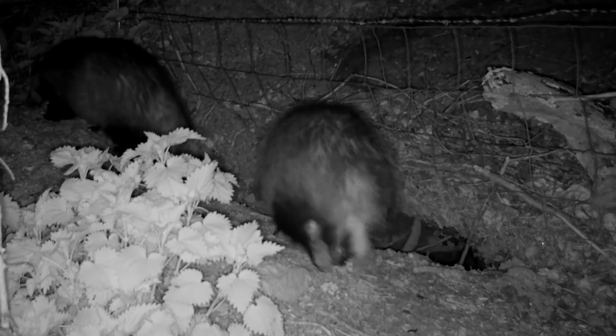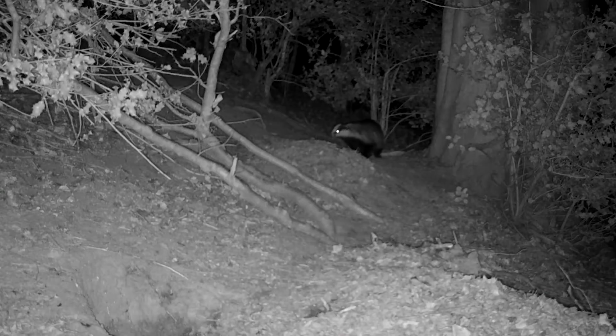They live in social groups known as a clan. However, they're unique in the way that clan members will actually forage for food by themselves, unlike other groups of social animals who might hunt together and reap the benefits as a group.